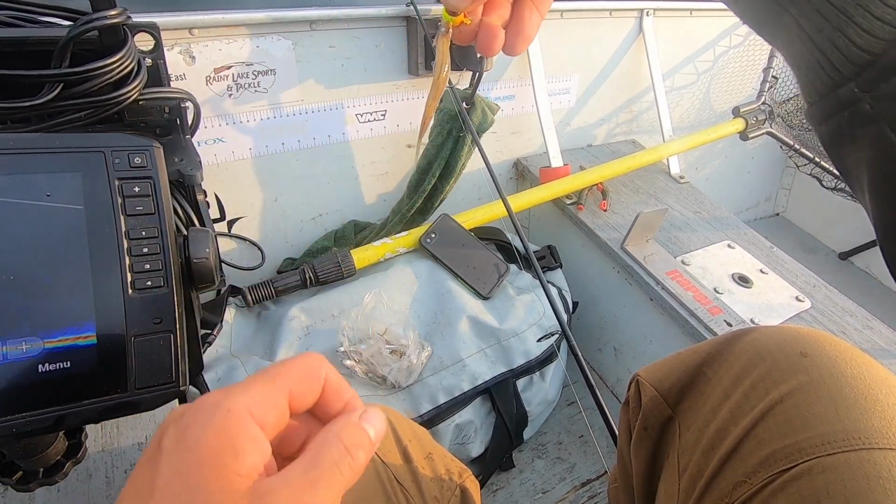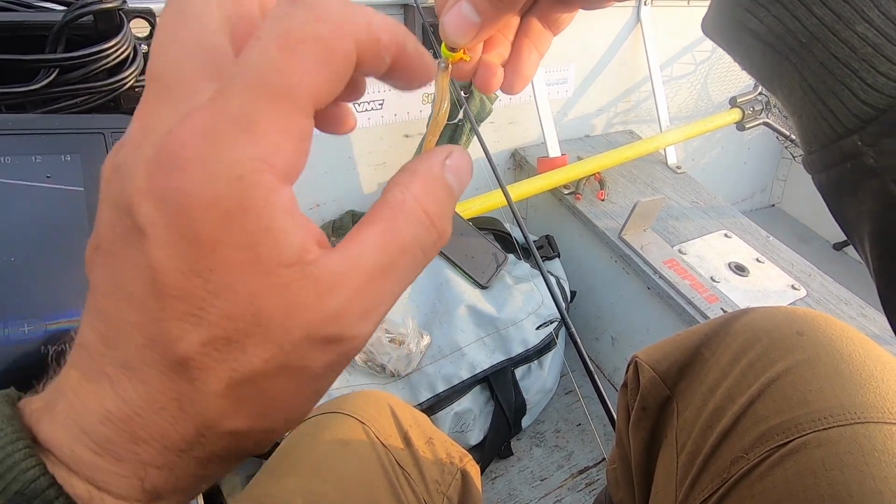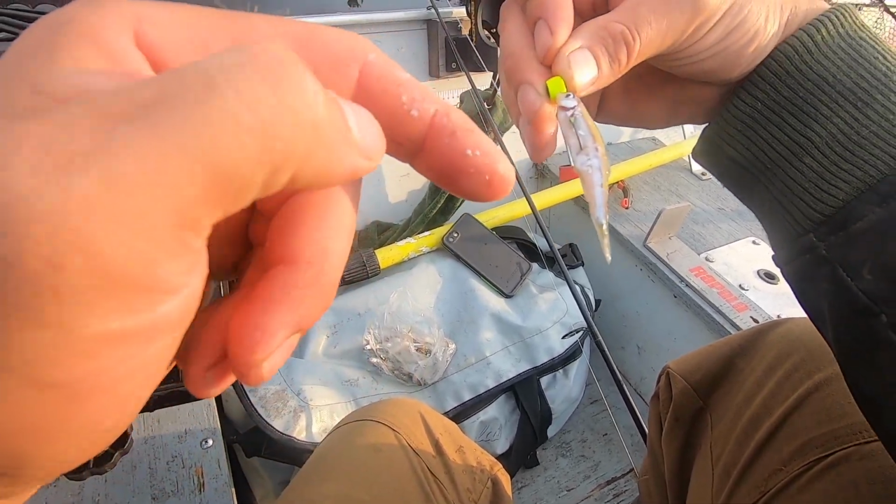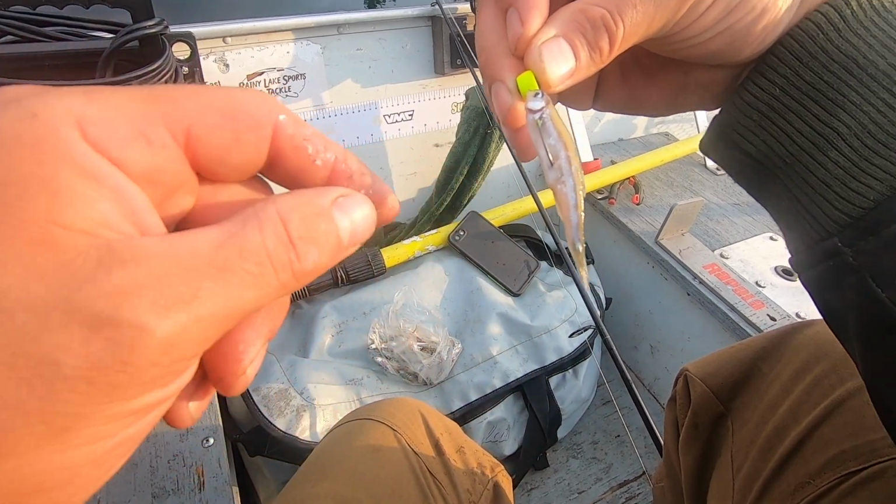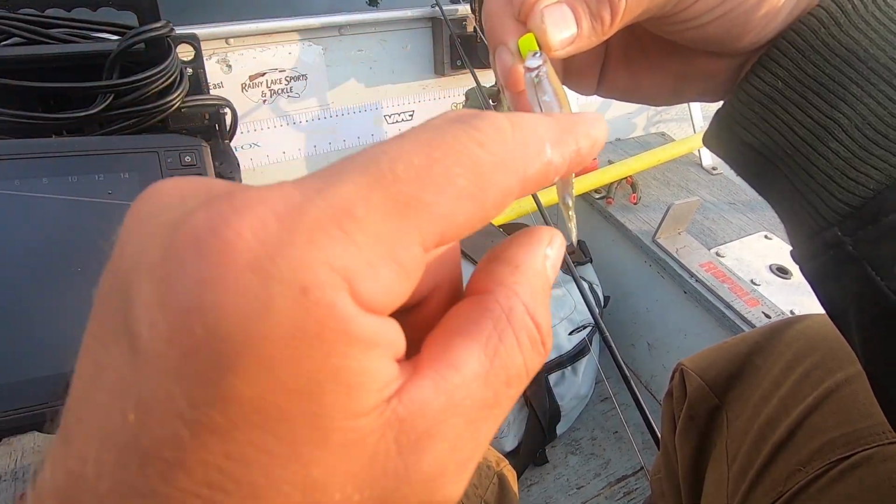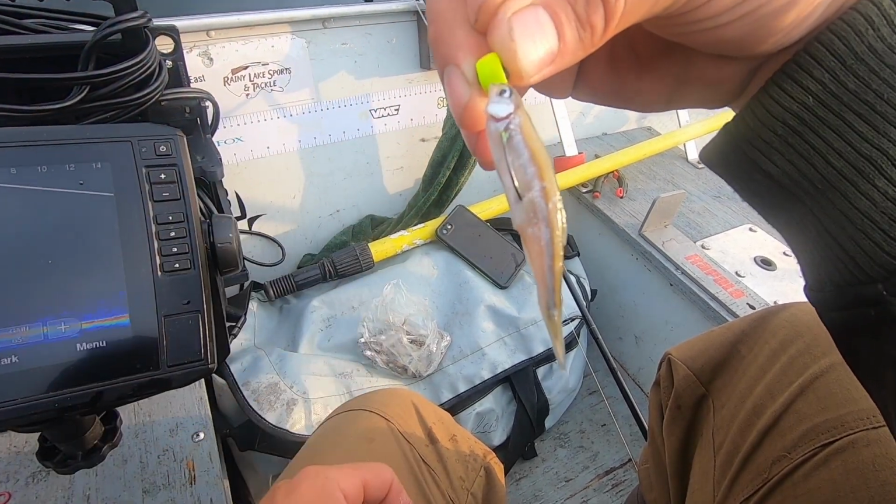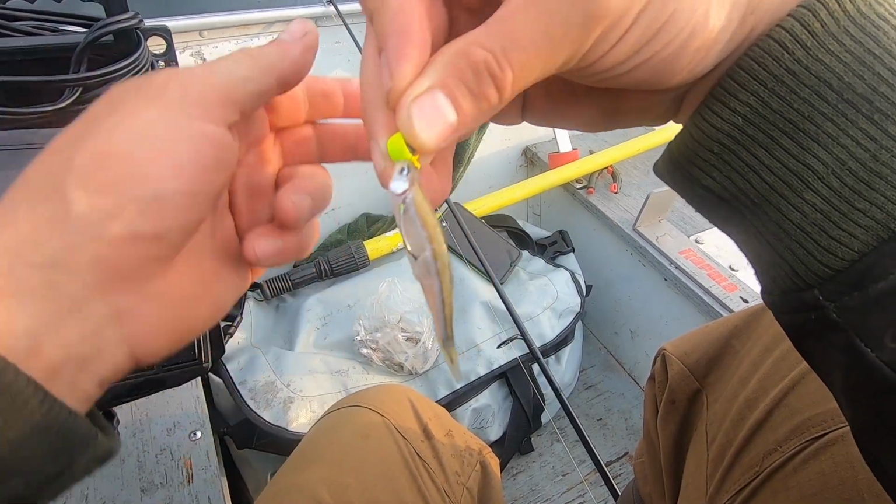The hook's a little lower on the minnow. That way if you get a short striking fish, you've got more chances to get them than just putting it through the head like that. And if you are using live bait, that actually keeps them alive, because you're not putting the hook through their head, you're actually putting it through the side of the body, just the meat. So you're not doing any damage to the head of the minnow. So that is the way I like to hook them. That keeps them alive longer.